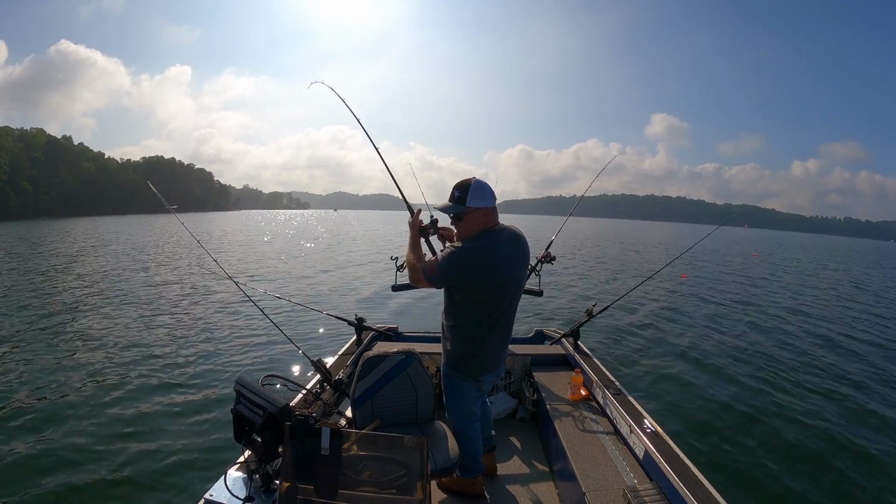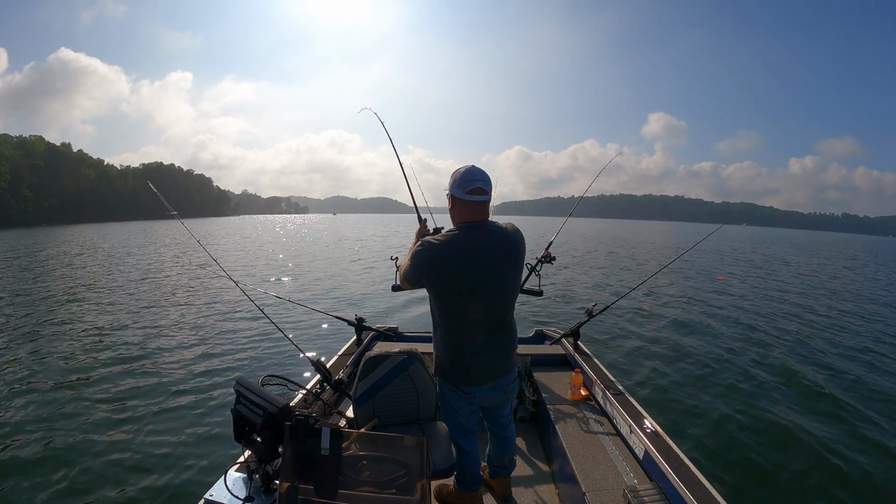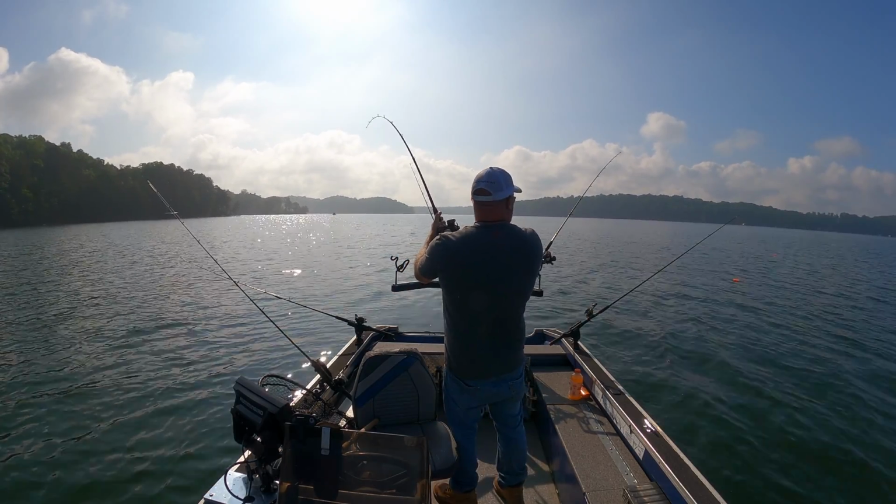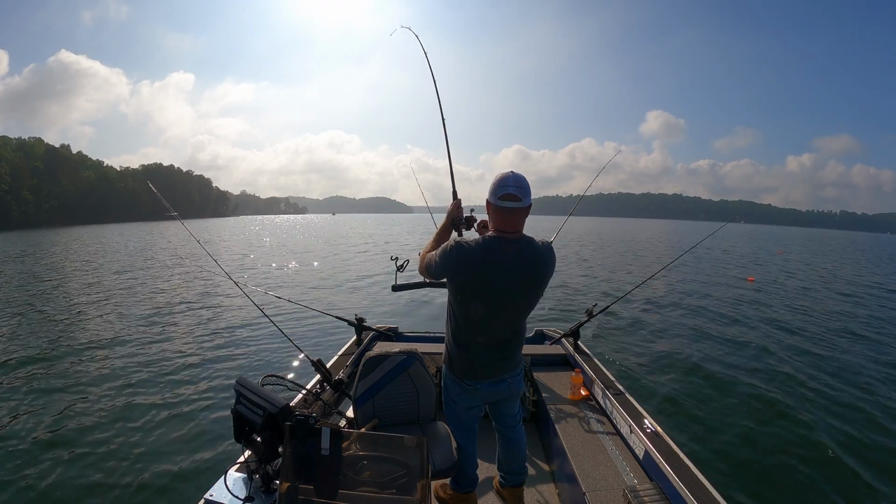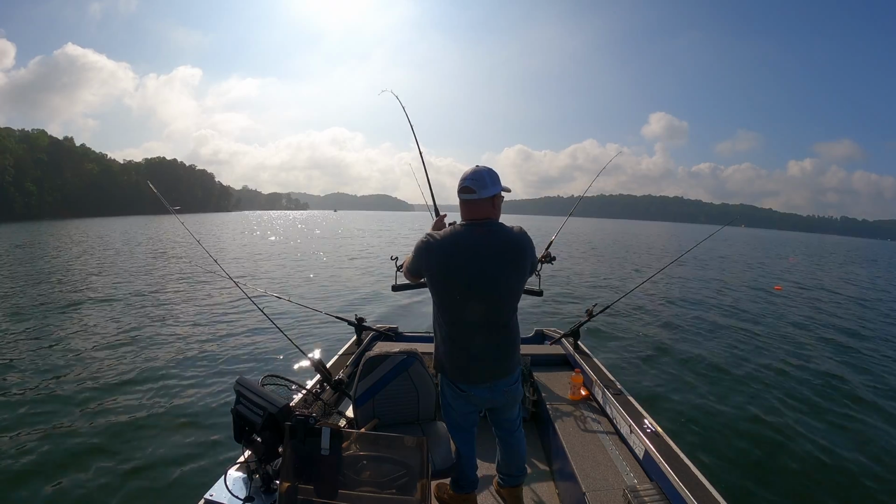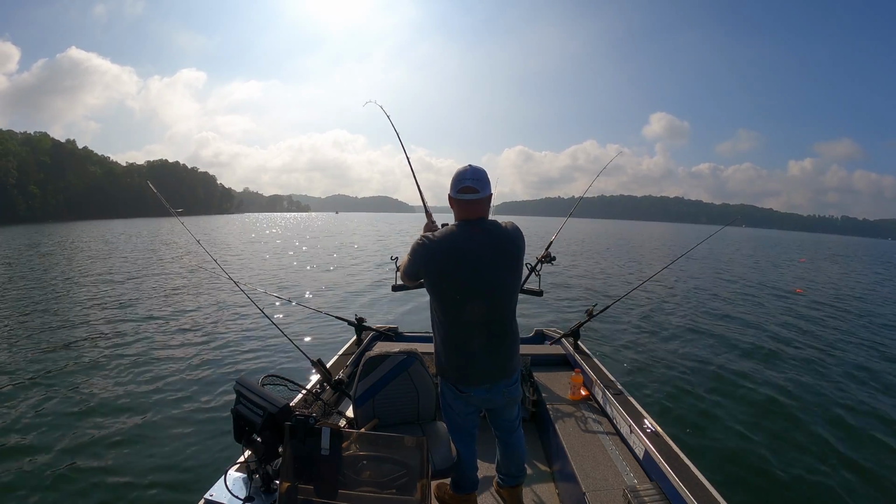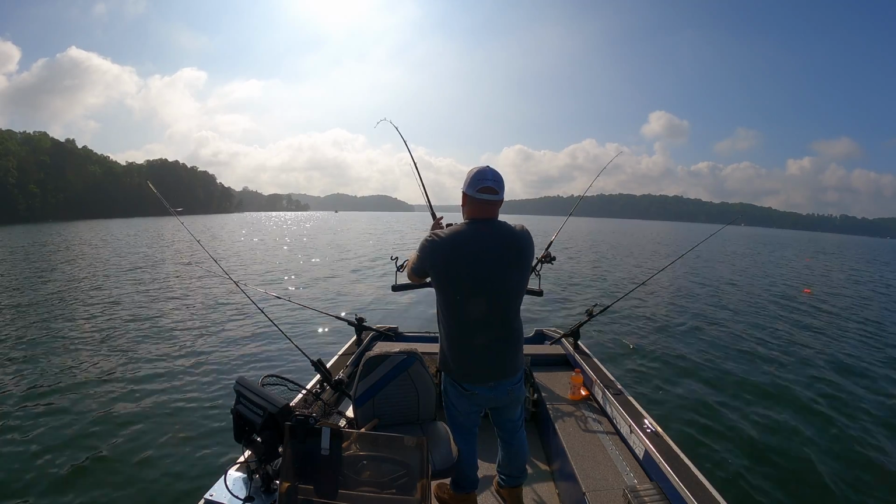It's another good fish. We got trees, but they don't look like they're going to be a problem, I don't think, as long as this fish stays up. Come on, don't come off. Please, help me out with this. This is a good one.